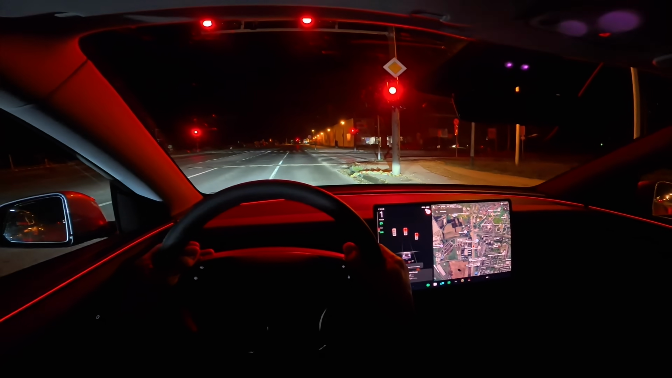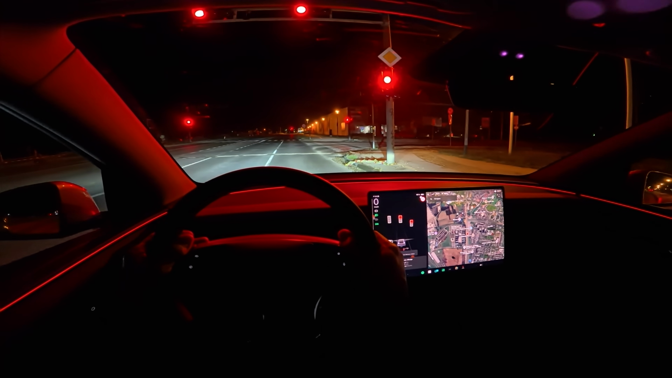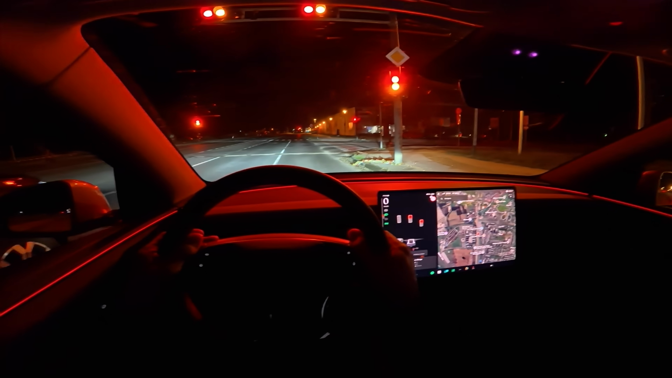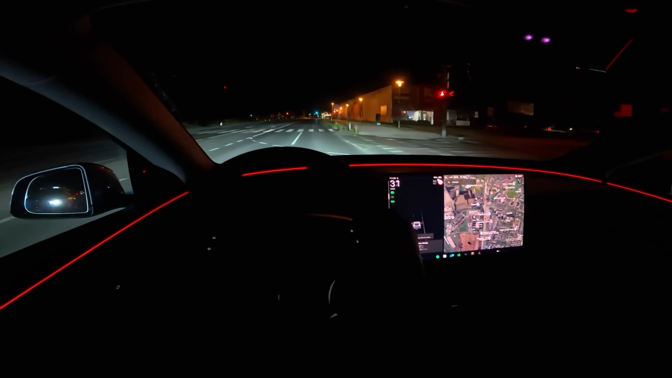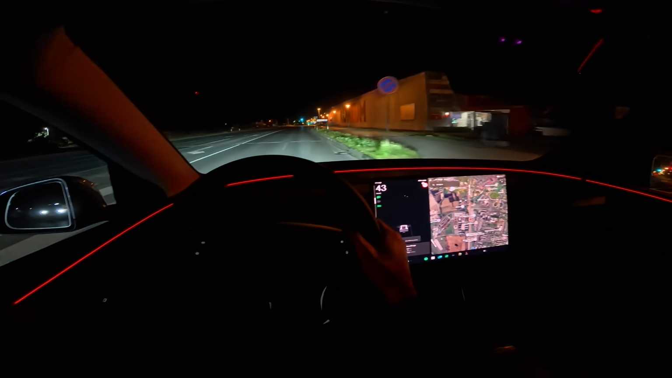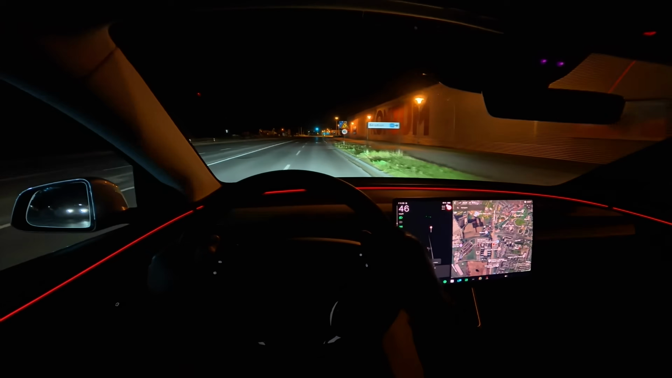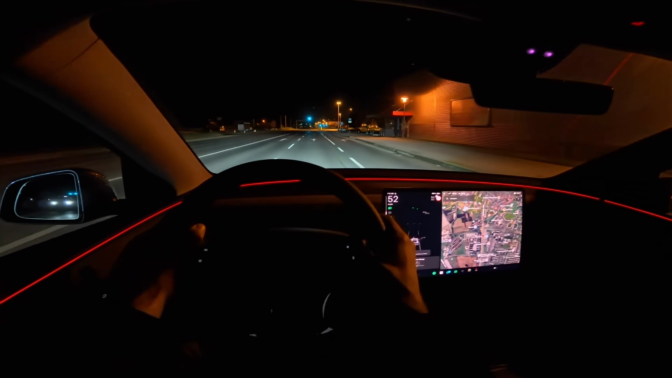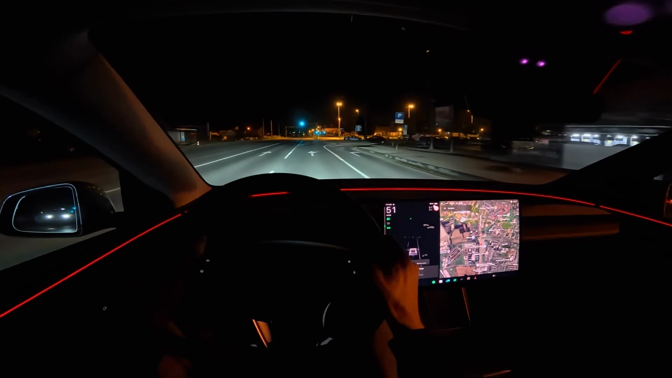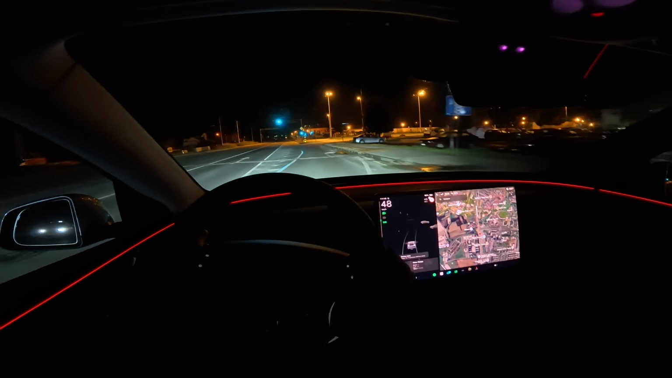Now we're going to come to the highway. These light matrices are looking good because of the LED bar and the indirect light on the back. At the back you have a red shadow. On the front, I feel like the front is more illuminated, more lit, but it's kind of unique and it looks really good.